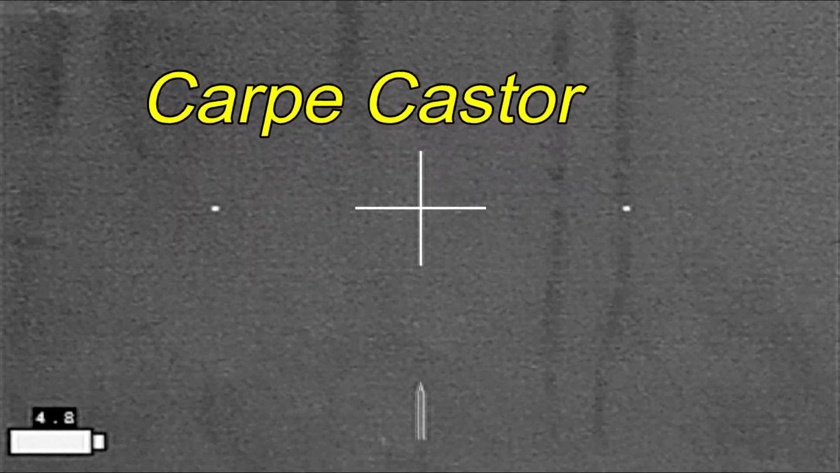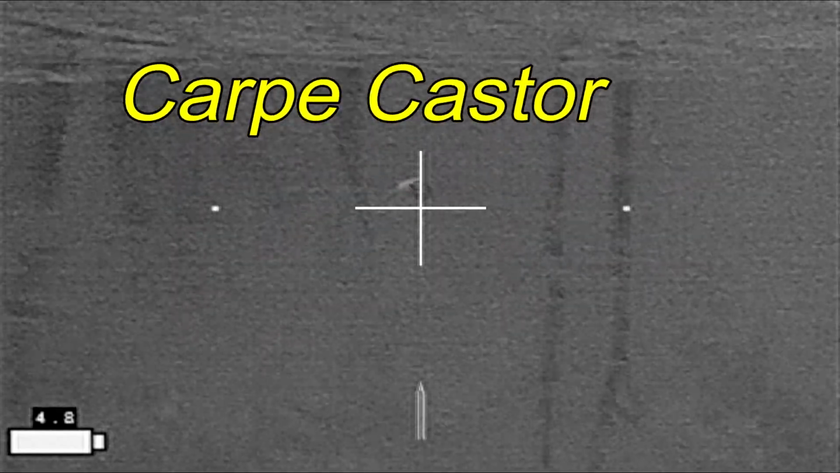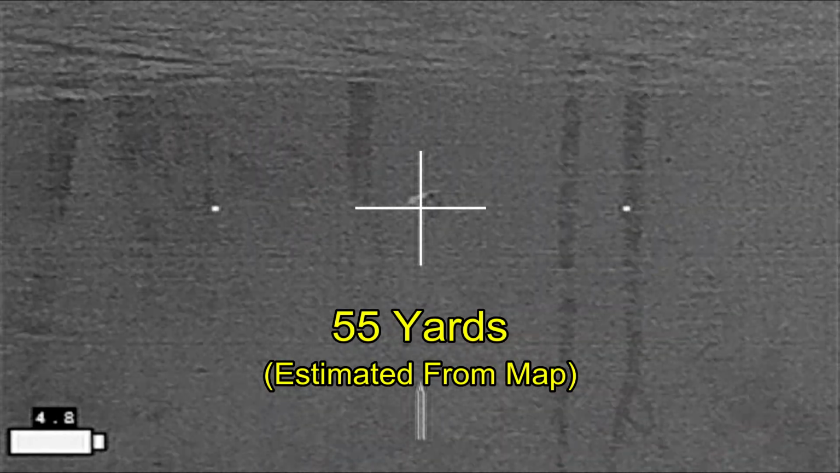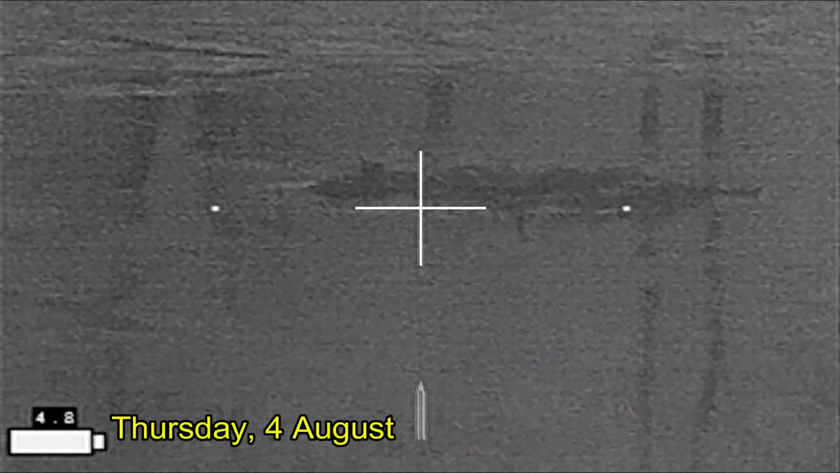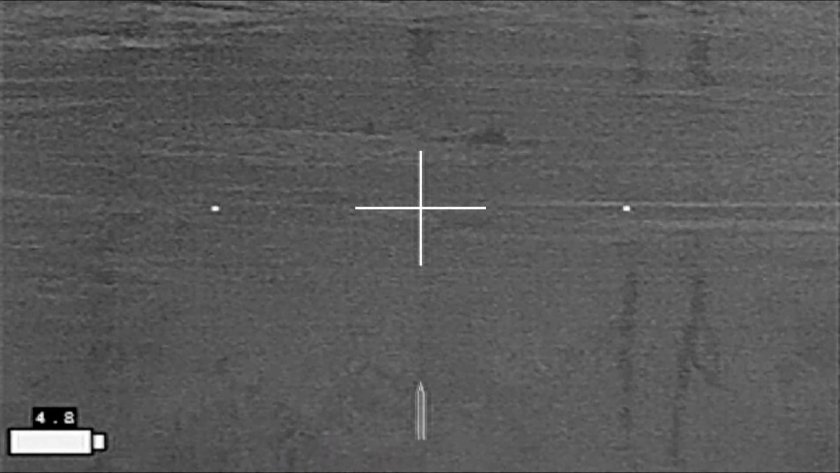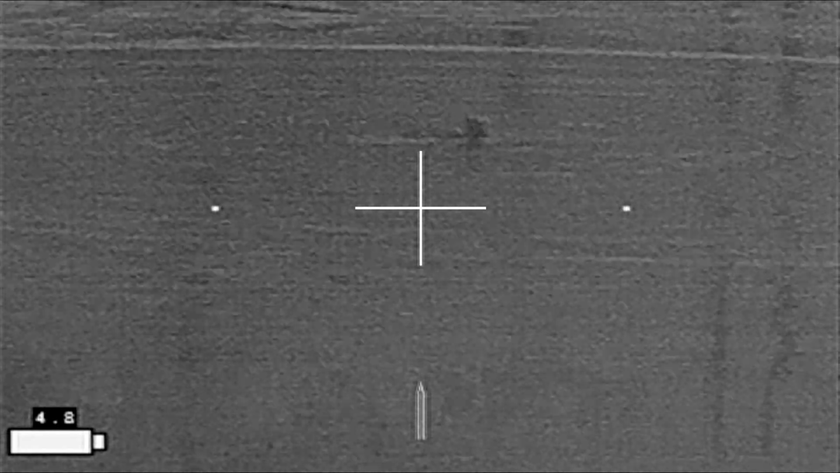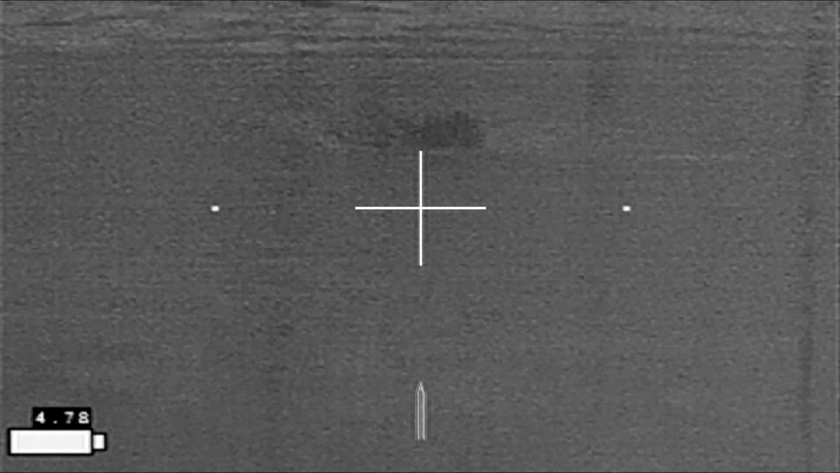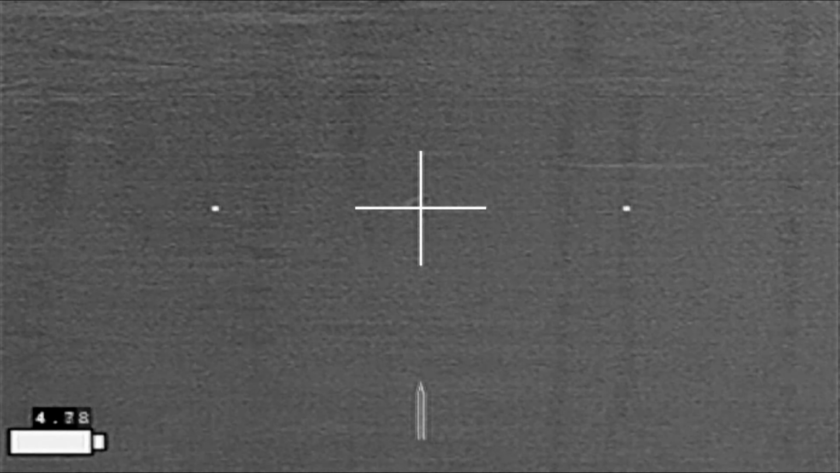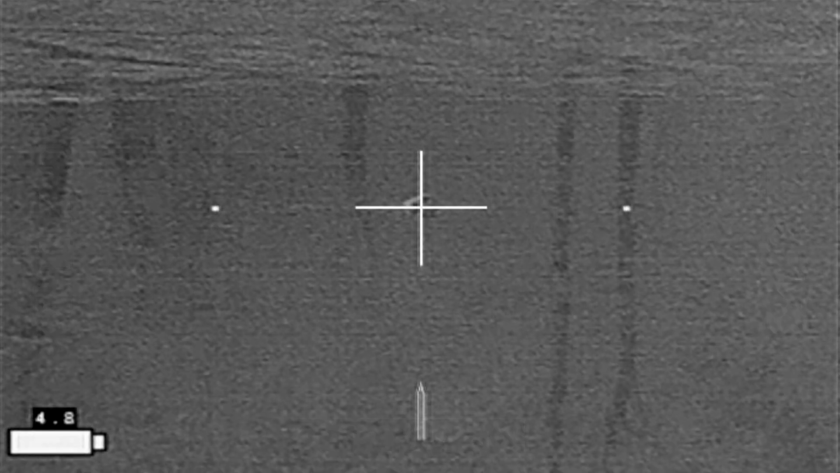Carpe Castor, hunting up in North Texas. I've got a beaver out there in shallow water, standing on the bottom. And that's going to be confirmed as a dead beaver. Got the curly shuffle going on, so that is exactly what we like to see when we're hunting beaver. Lineup on the shot looked absolutely perfect.